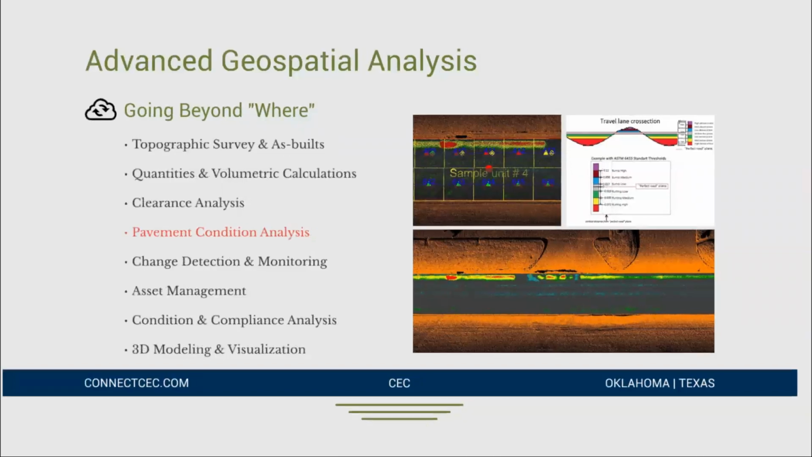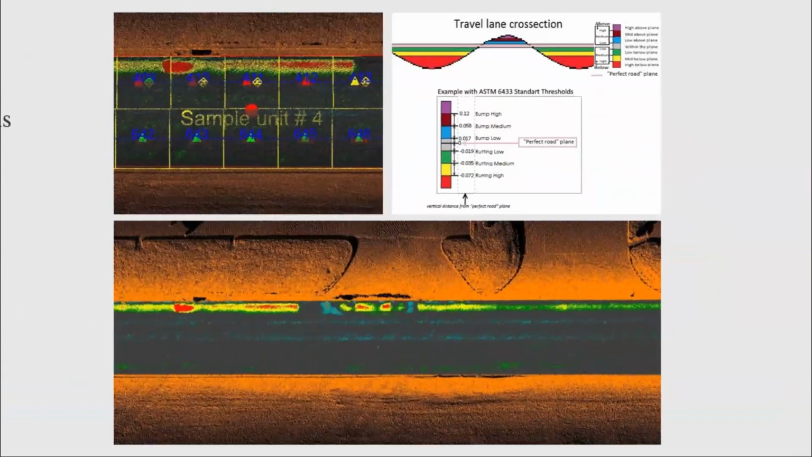Let me zoom in. So you can run a profile of what is considered a perfect road down that corridor, and it will colorize the points based on how much the actual road surface deviates from that quote-unquote perfect road.